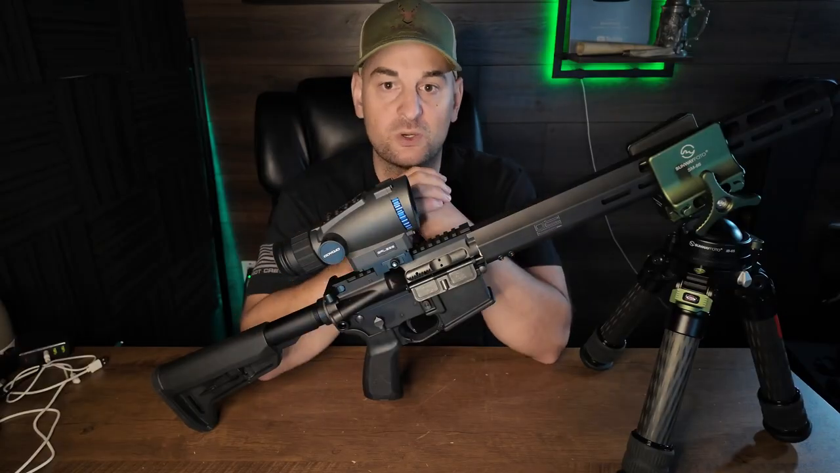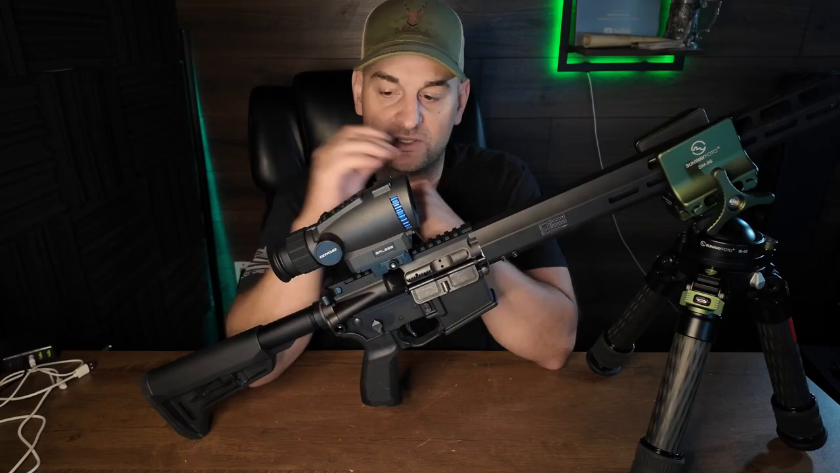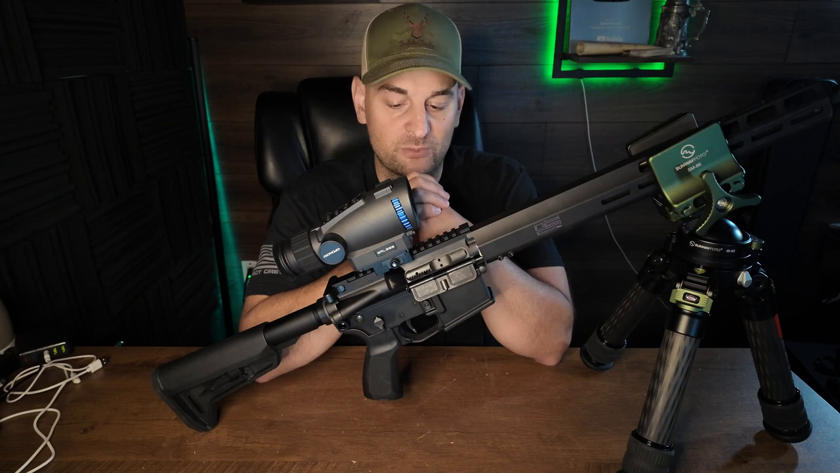It holds zero, at least from my testing, and was reliable throughout my testing. I also like that it has a removable micro SD card instead of internal storage. I just like that a little bit better for whatever reason. And it has a nice long battery life, on top of being waterproof and fog proof.